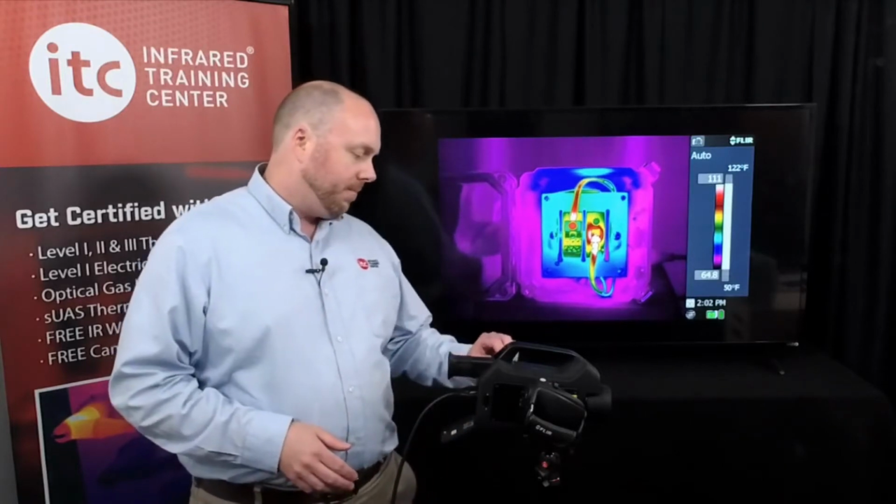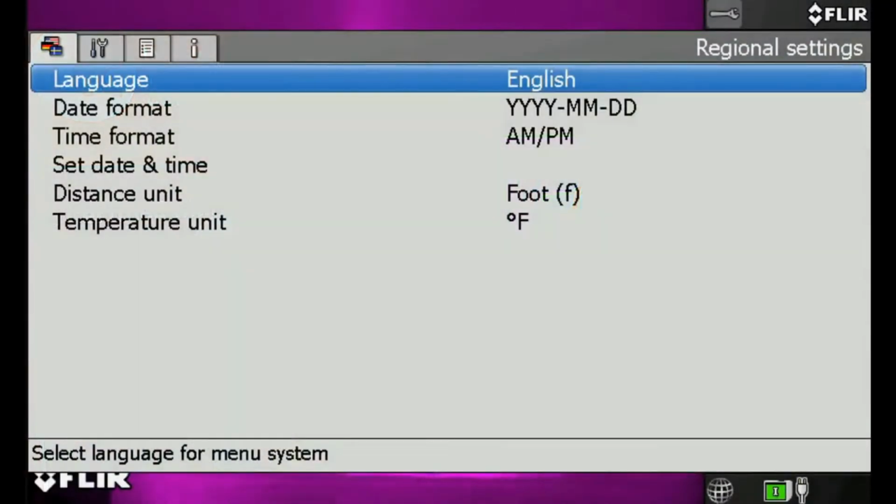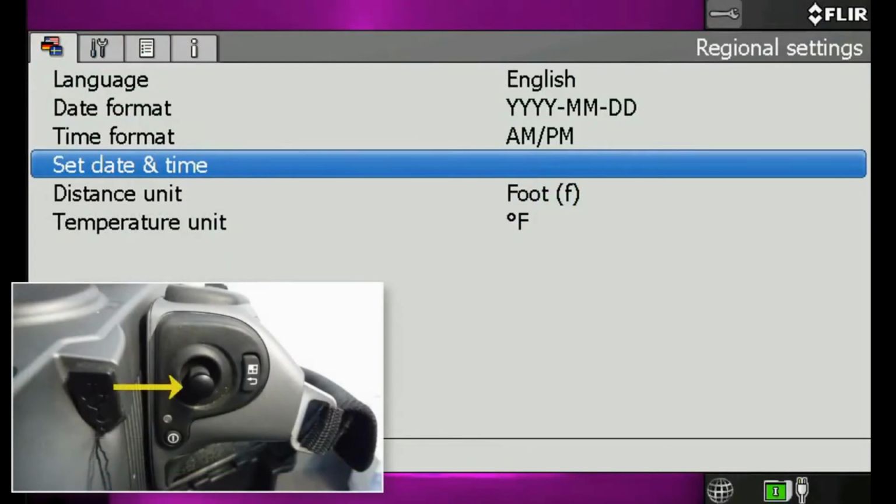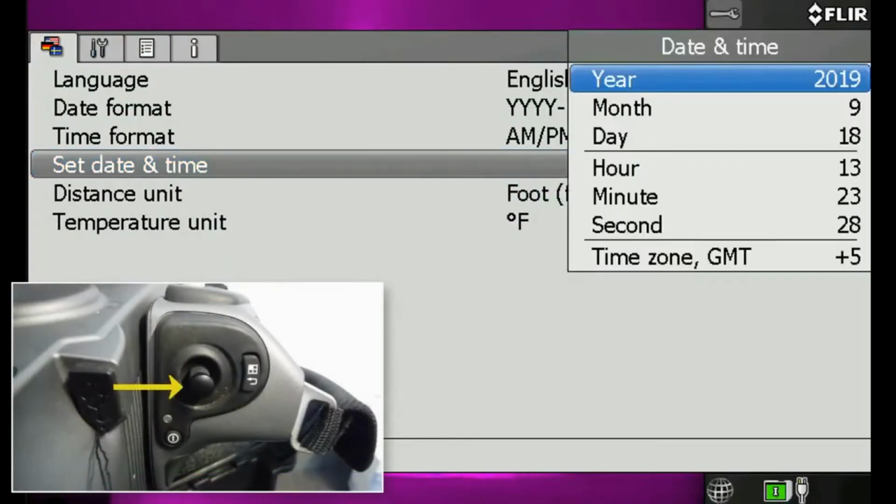Having the correct date and time entered into your camera is important for proper documentation and record keeping. These values are tied to each data file when you save a thermal image and cannot be changed after saving. To set the date and time, turn the mode wheel to setup. Here you'll see 4 tabs displayed at the top, the first of which is the Regional Settings submenu. Use the joystick to navigate to Set Date and Time, and push the joystick in to select this field.